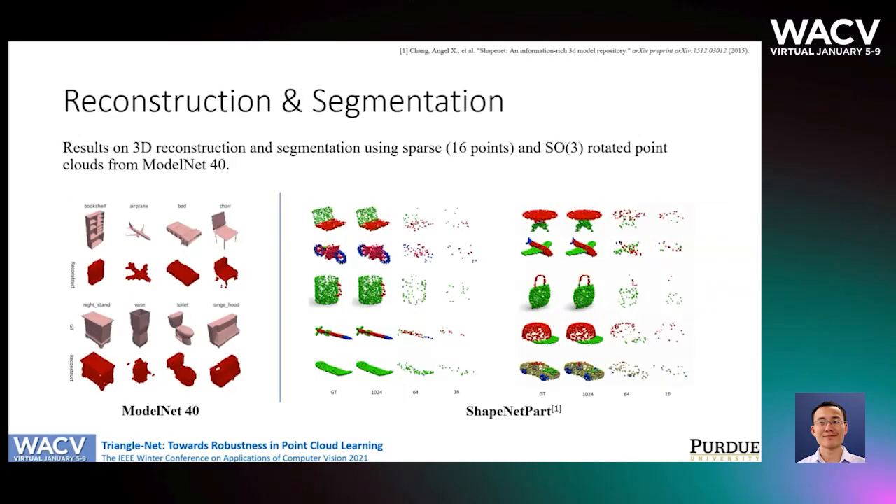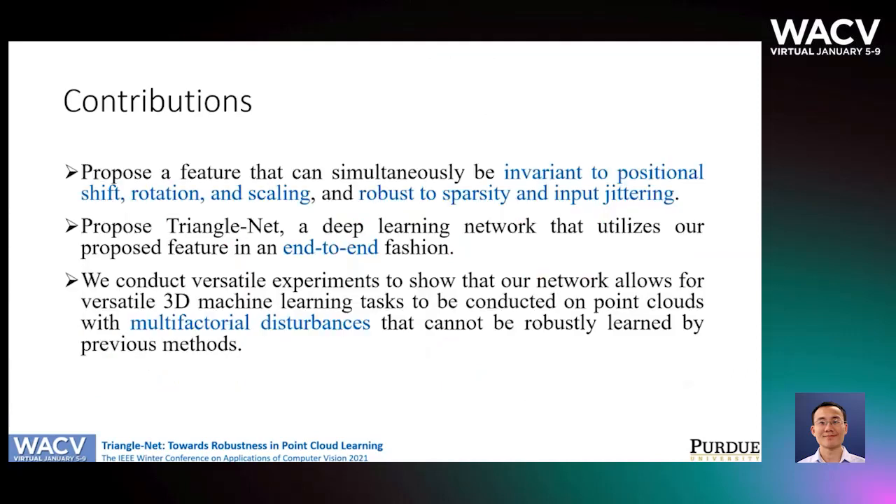We qualitatively show the results of voxel reconstruction and point segmentation using only 16 points per object with arbitrary rotation. We summarize our key contributions as follows. First, we demonstrate by experiment that the majority of 3D machine learning algorithms cannot learn robustly on multifactorial disturbances. As a solution, we propose a feature that is robust to versatile variations, based on which we design our TriangleNet, a deep learning model that allows many applications to be built on extremely sparse points with multifactorial variations.